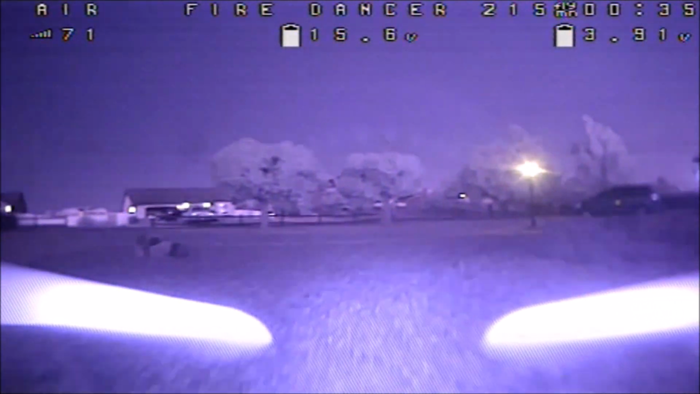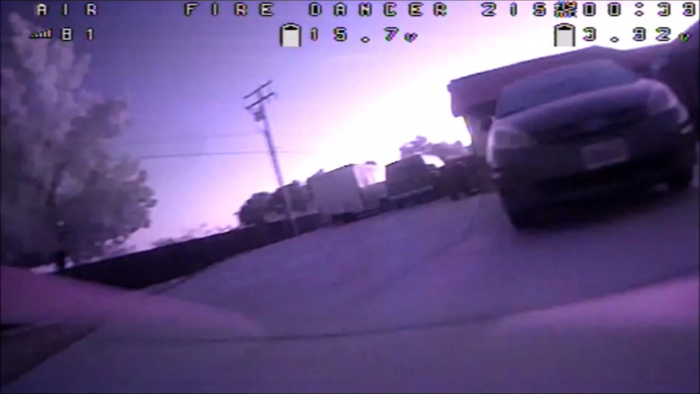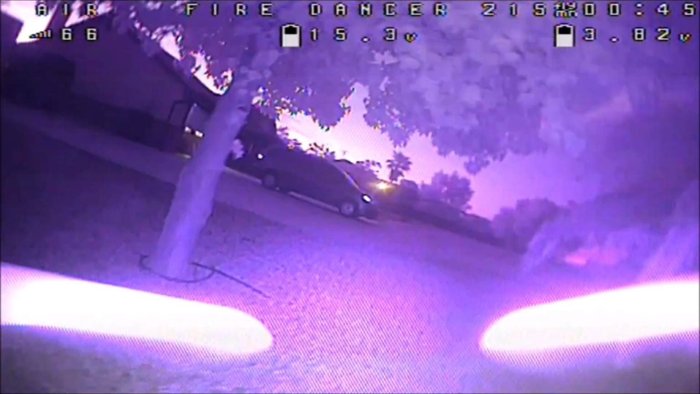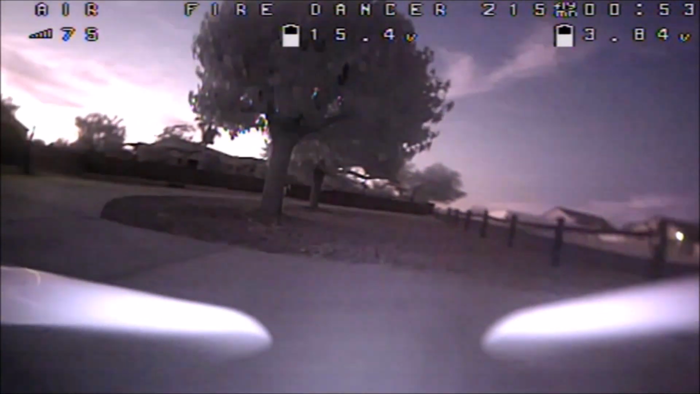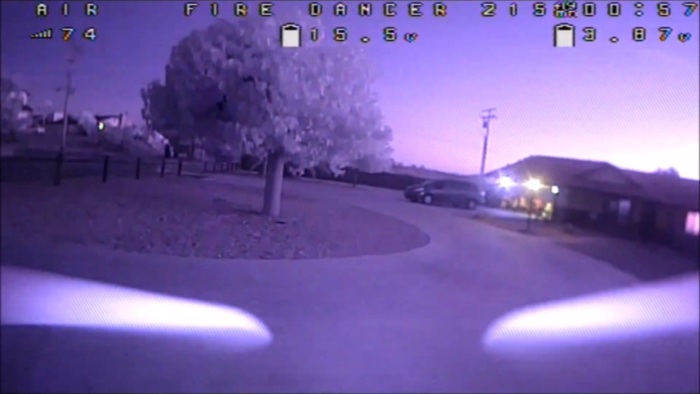And as you can see, the infrared lights on the quadcopter are turning on facing darkness and turning off when facing the horizon where the sun has just set. So it is a perfect time to see it in action, where it turns off and then turns on depending on the areas of brightness and areas of darkness.